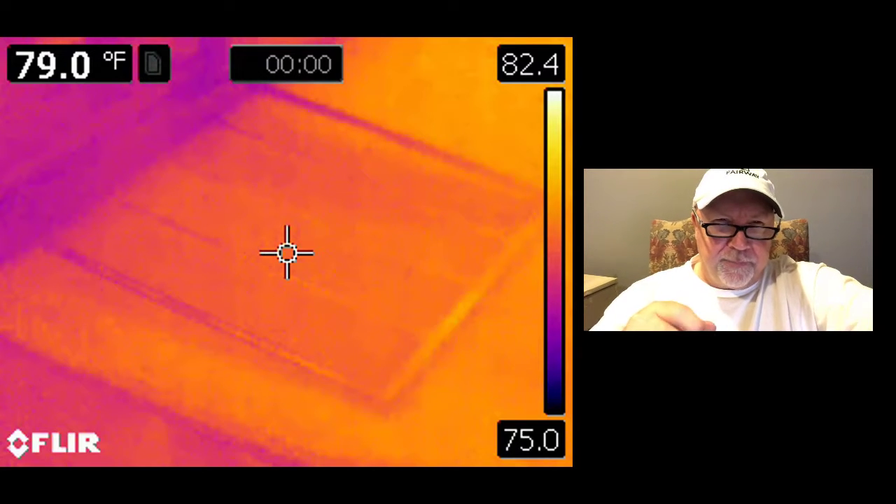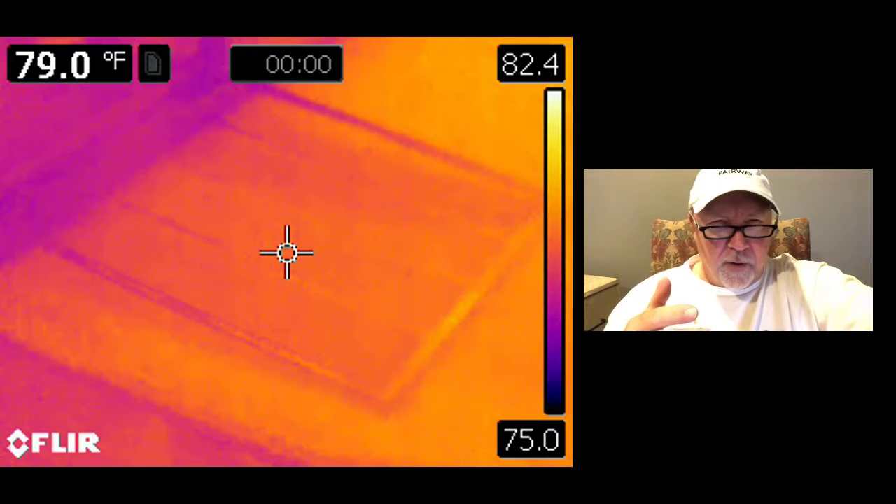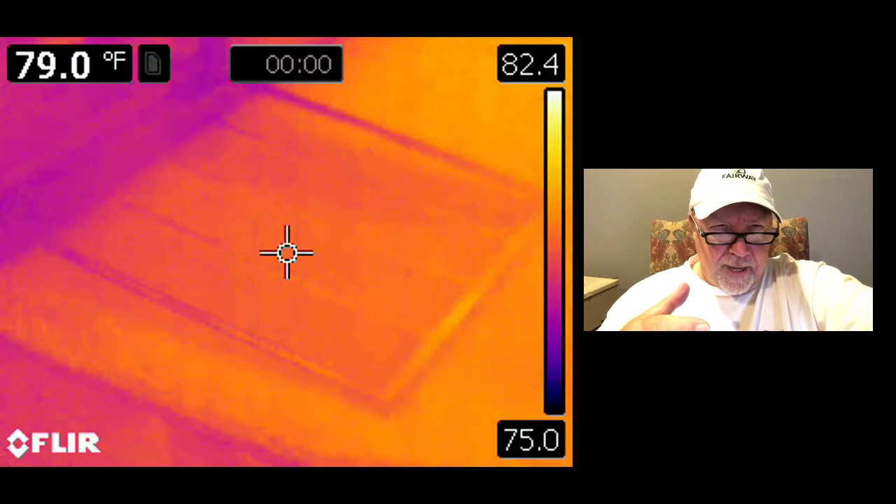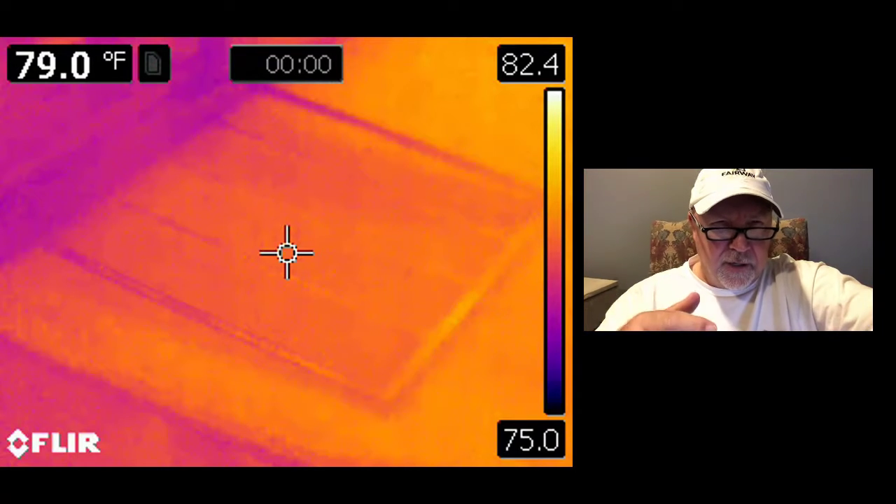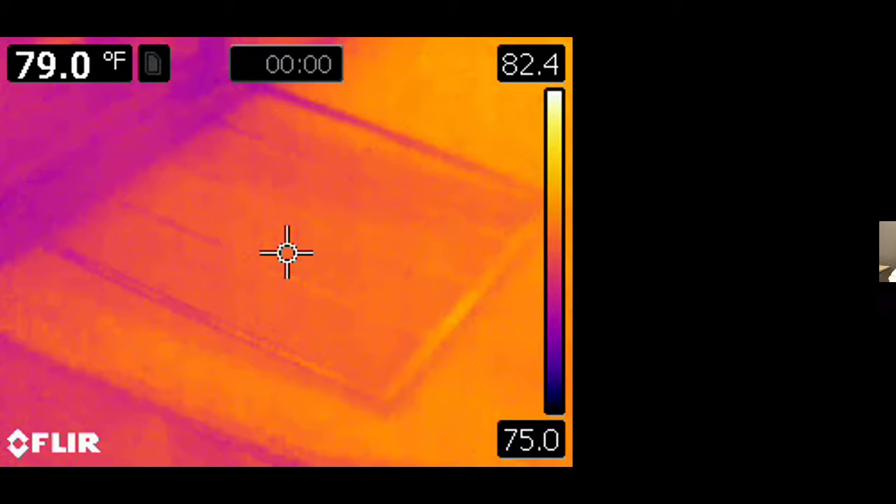I want to set this up. This was an older home, probably 40, maybe 50 years old. This is a return air chase, and you know, I've spoken to builders over the years about not using a building frame as a chase to pull return air through. They're very leaky. So let's go see how this one looks, and I'll show you what we mean.